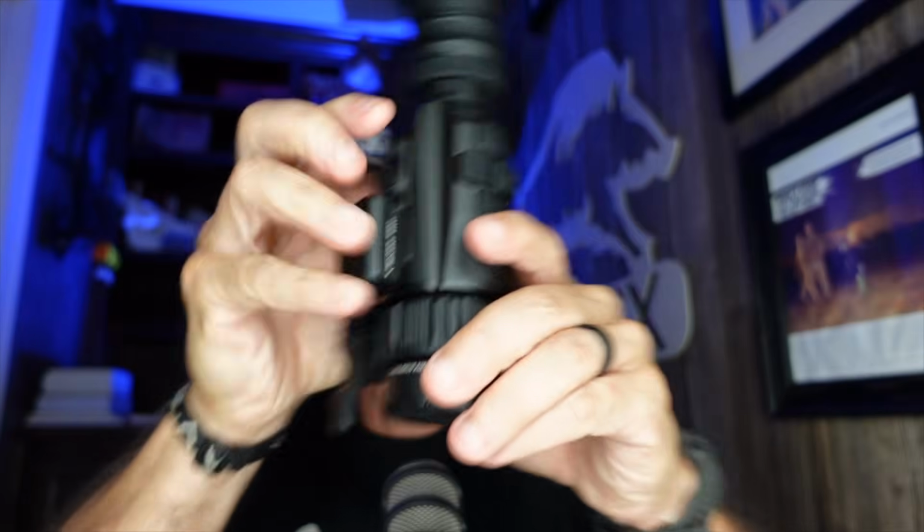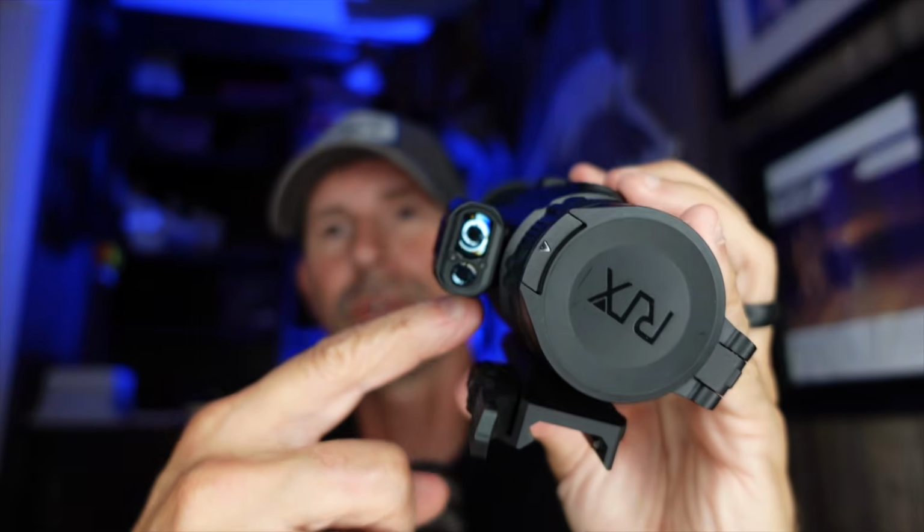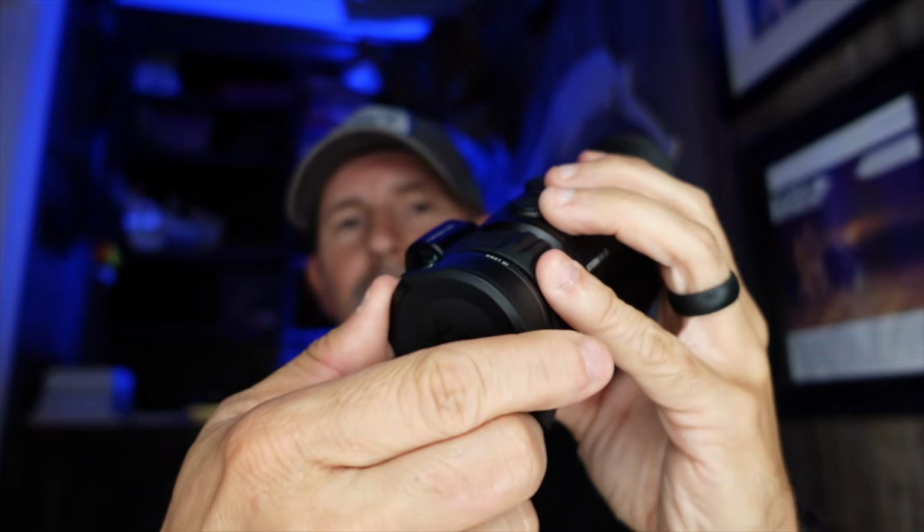You've got the button layout on top, which is generously spaced, generously raised. That's really hard to say. Generously spaced, generously raised buttons. Makes it easy to find in the dark. Really didn't have that much of a problem at all finding these buttons, very easy to operate. It's got the LRF module on the side right here.